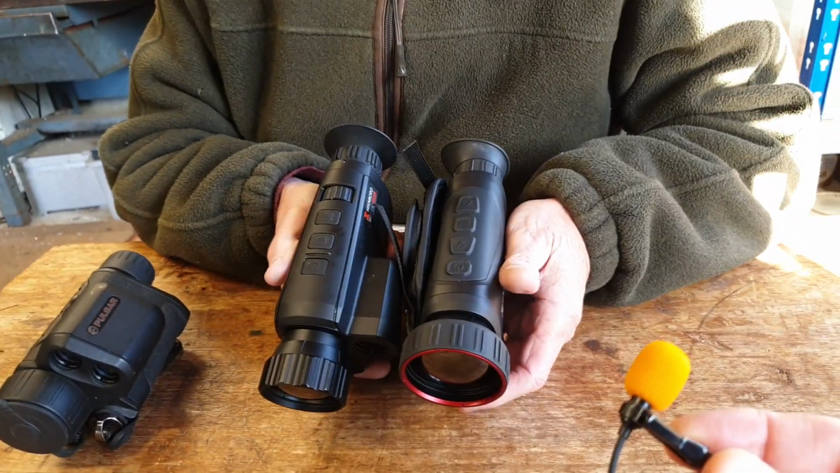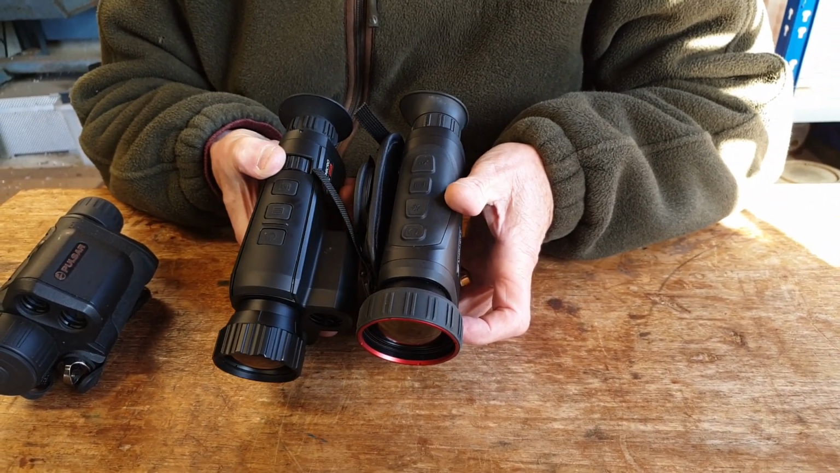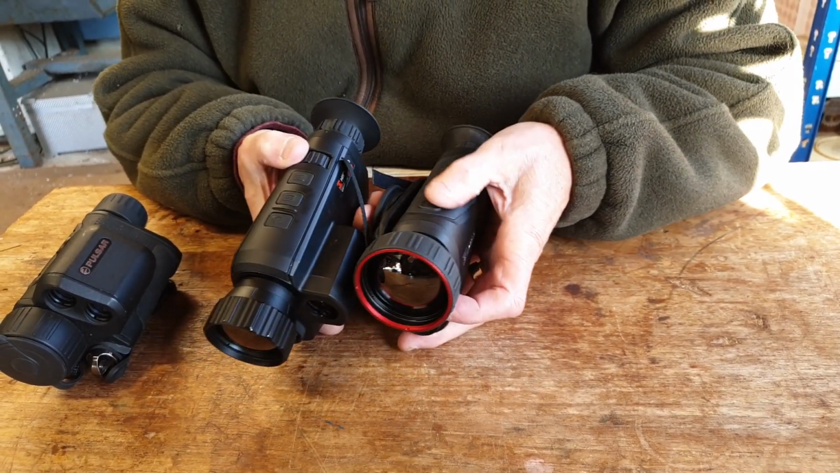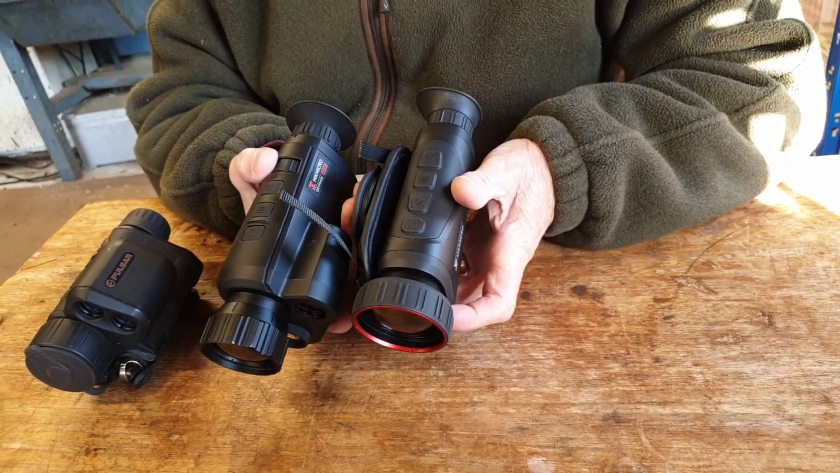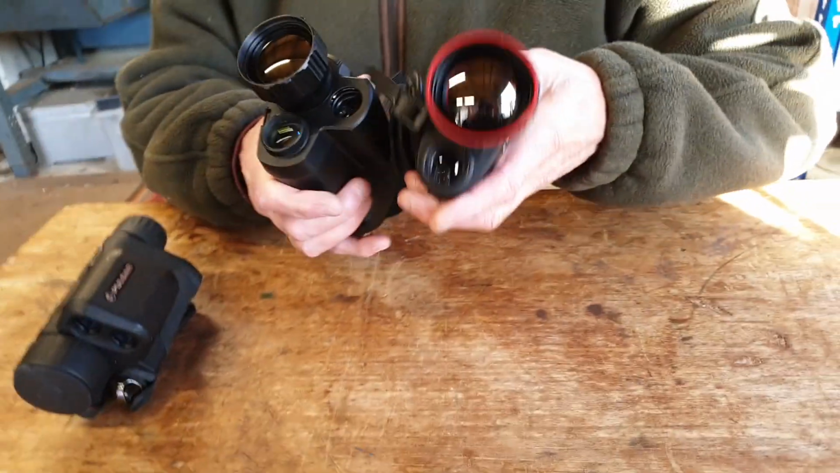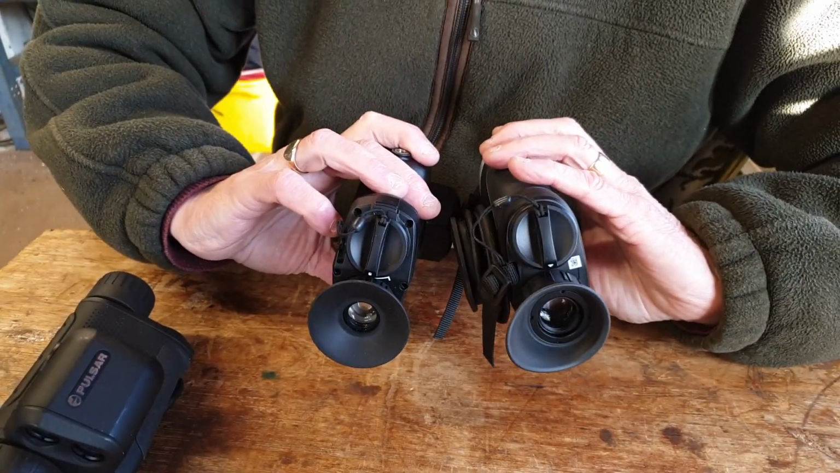They've also changed the button controls. They got rid of the scroll wheel, which I guess would have been potentially a place where moisture could get in, and they replaced that with an all rubber IP66, IP67 level control button layout. Screens are the same, batteries are the same, they're still both running on 18650s. The battery compartments are the same.